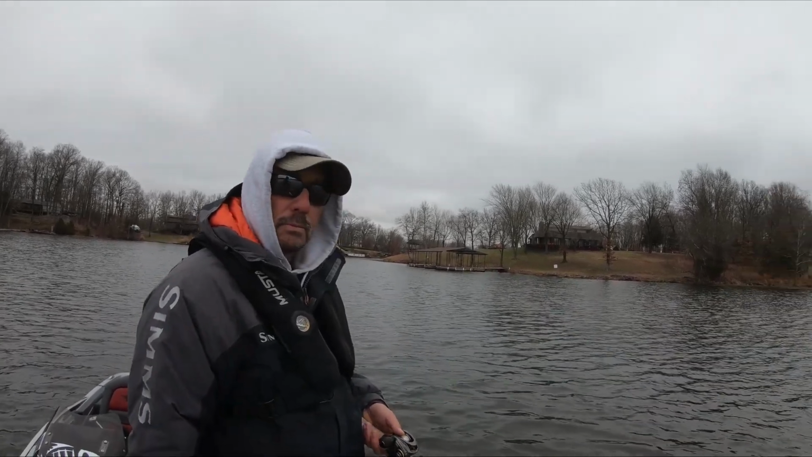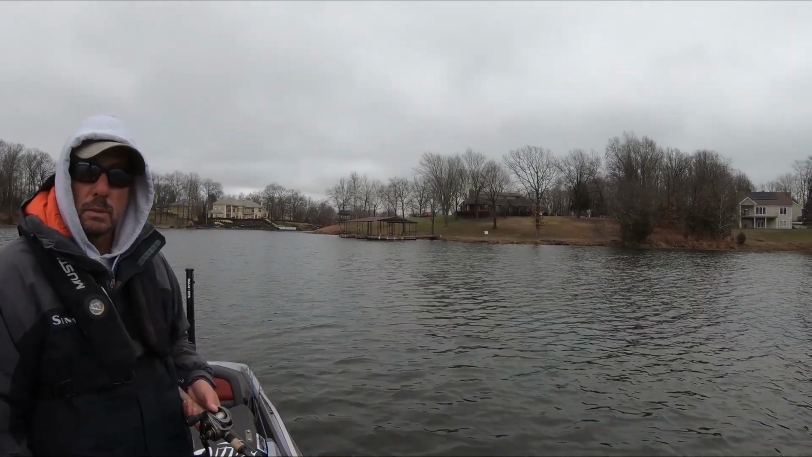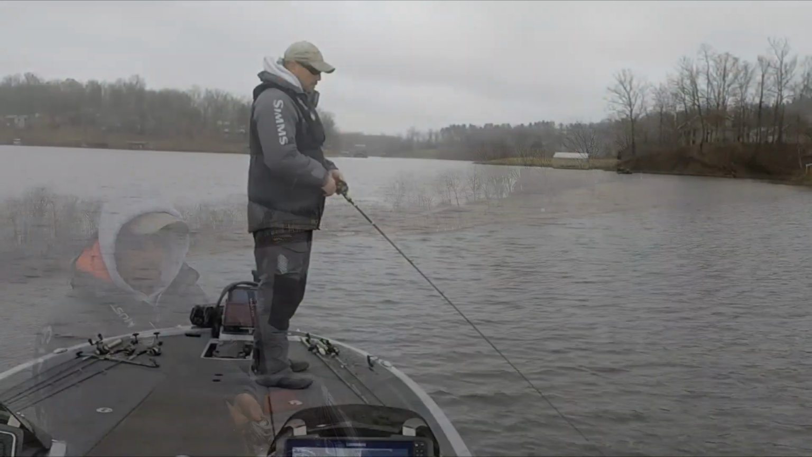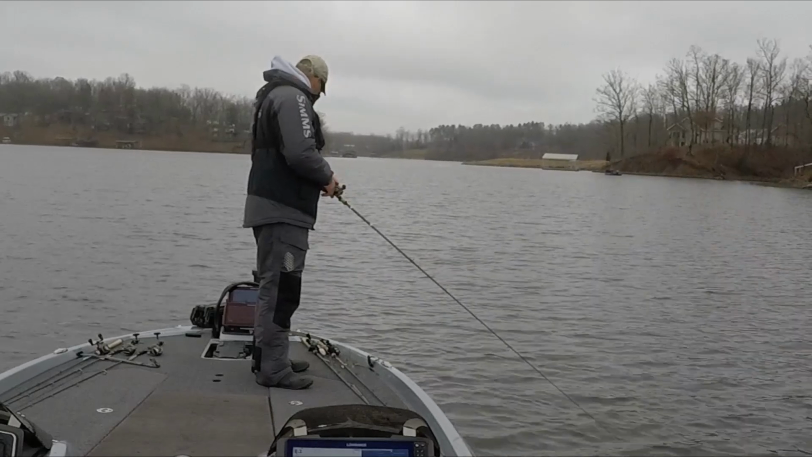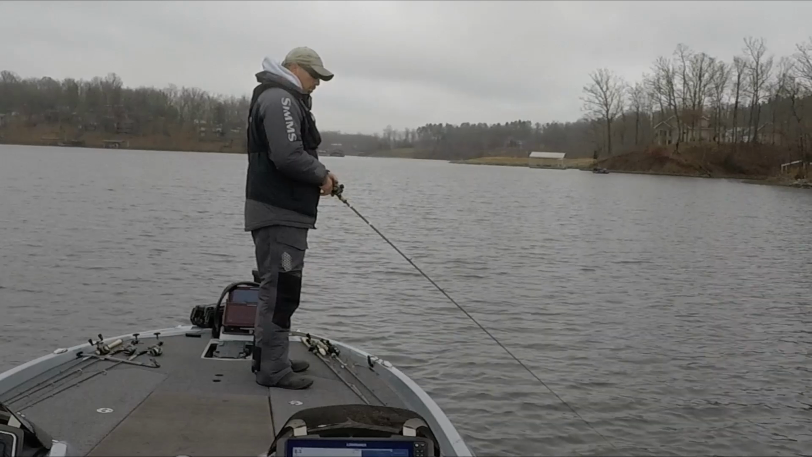And when your rod tip is low to the water, when you do get that bite, you've got a better shot at getting the hook in position. Yeah, you can set that hook. From today, we've got some fish on there somewhere. For some of these spoon fish we caught, you can see the position I was in.